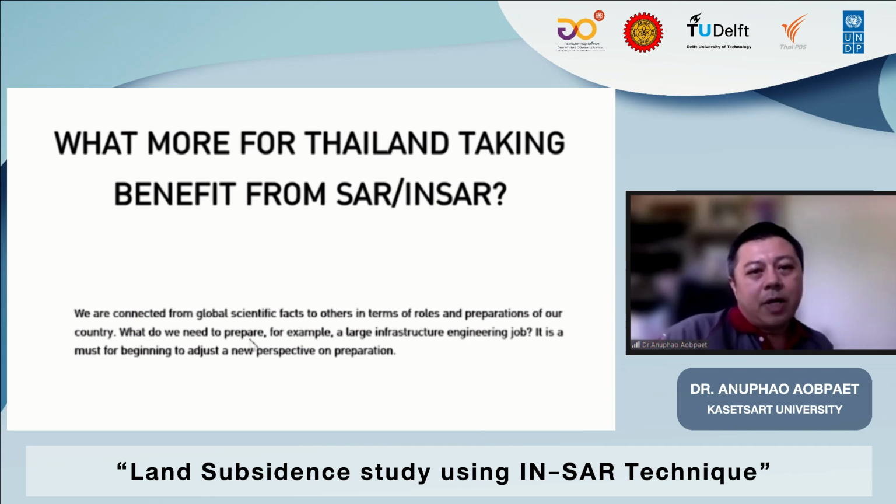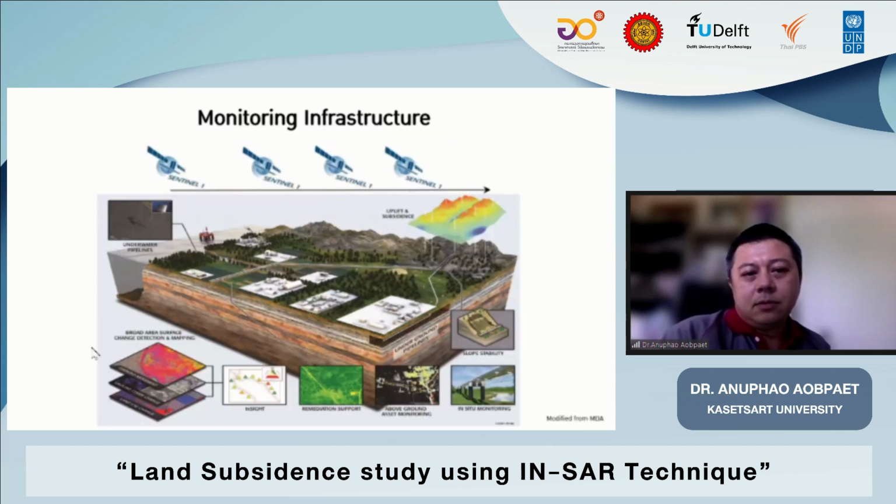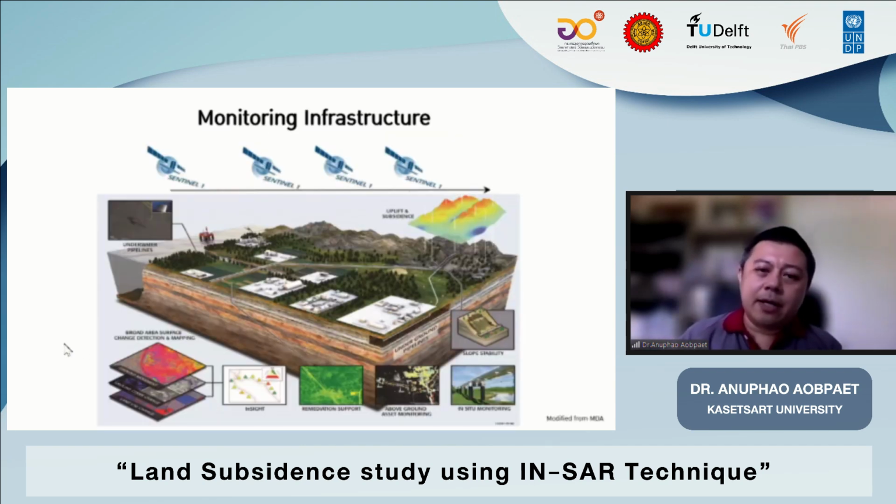So my question is, what more can Thailand take benefit from SAR and InSAR? As I have been trying to explain, there are a lot of benefits of SAR data in Thailand.